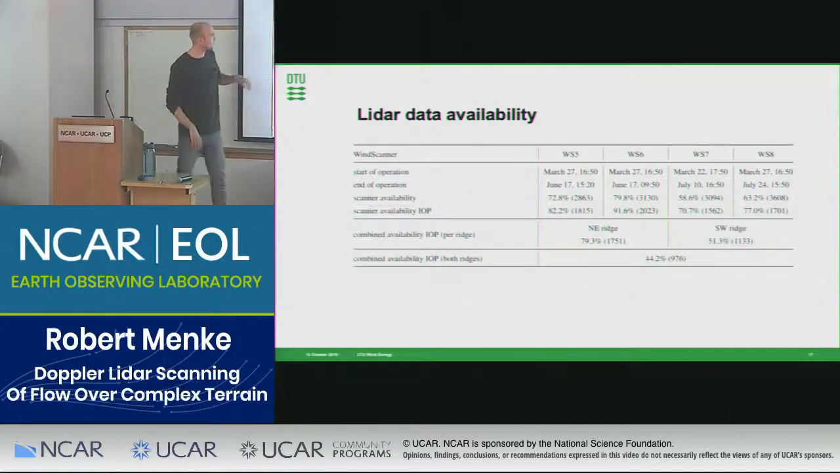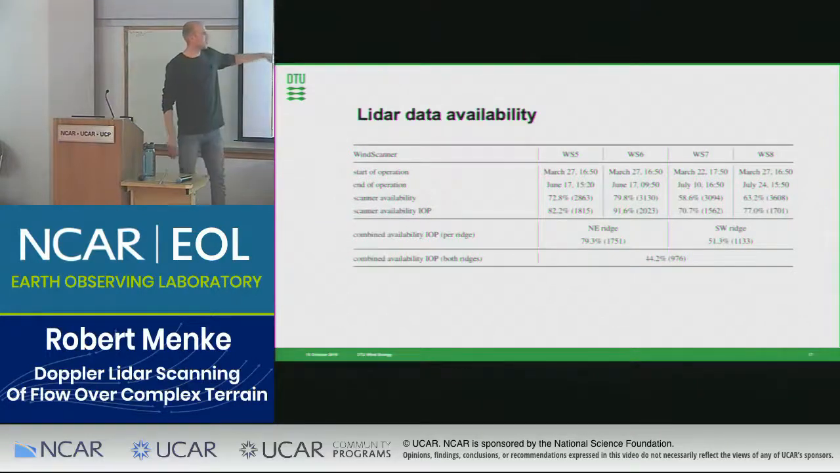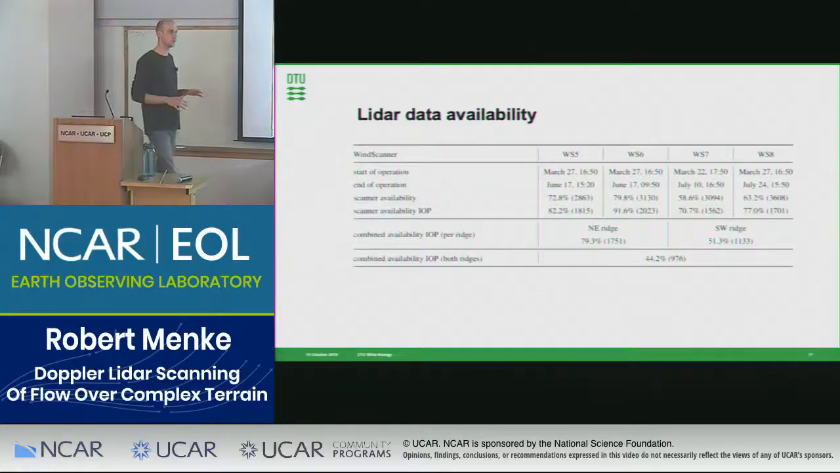And we look at the signal at this line, so availability of the single systems, just the system availability, no filtering or no data quality yet. We see it's ranging about 70% or better, but if you then look at the reconstructed wind speeds where we need 2 scanners, it drops to 80 and 50% at the northeast and southwest ridge. And if we then also are interested in having data available from both ridges at the same time, we are already down to 40% of data.